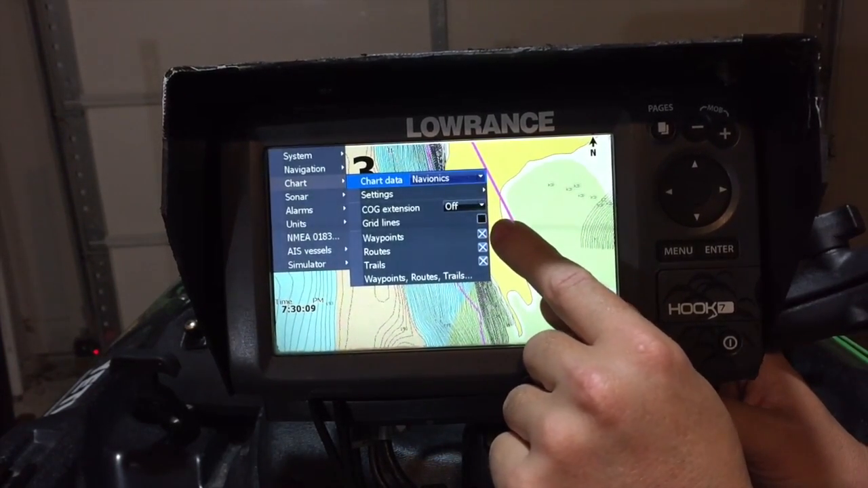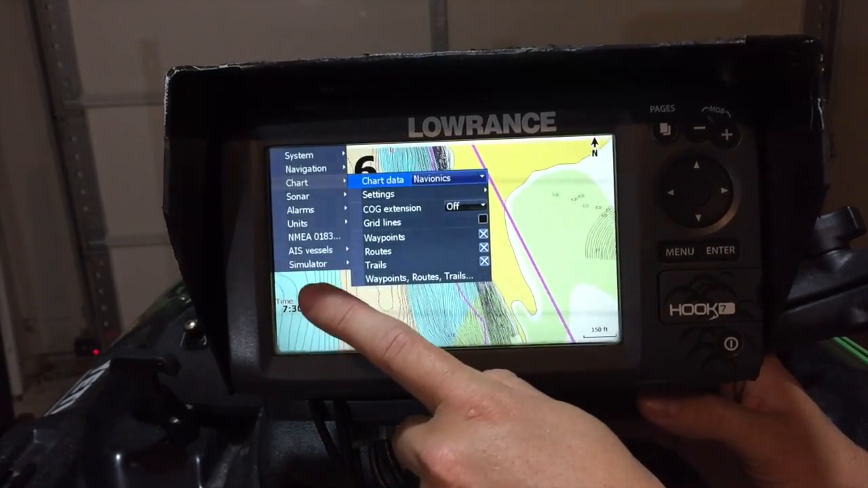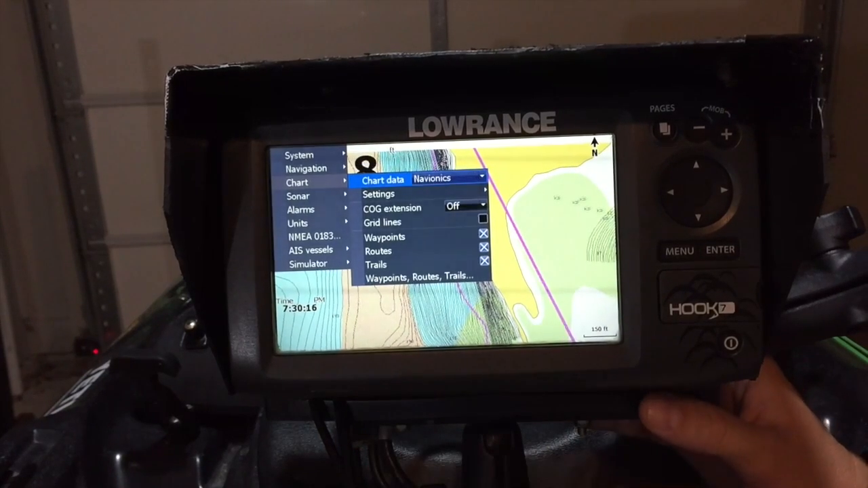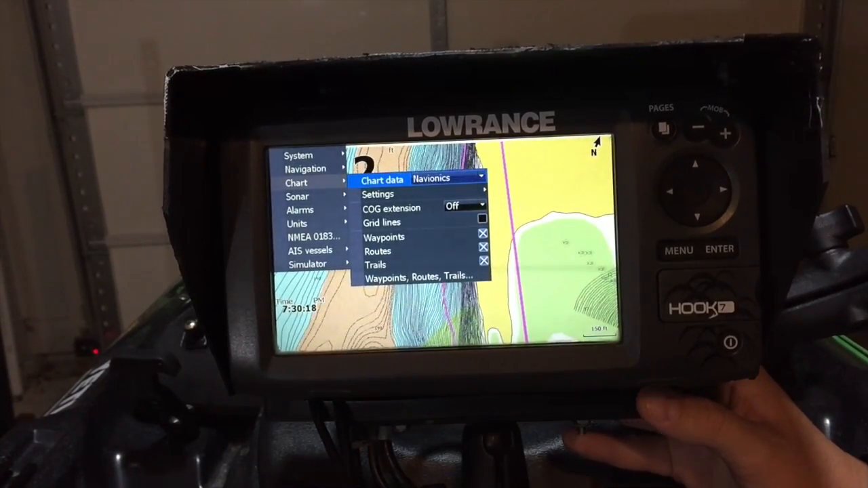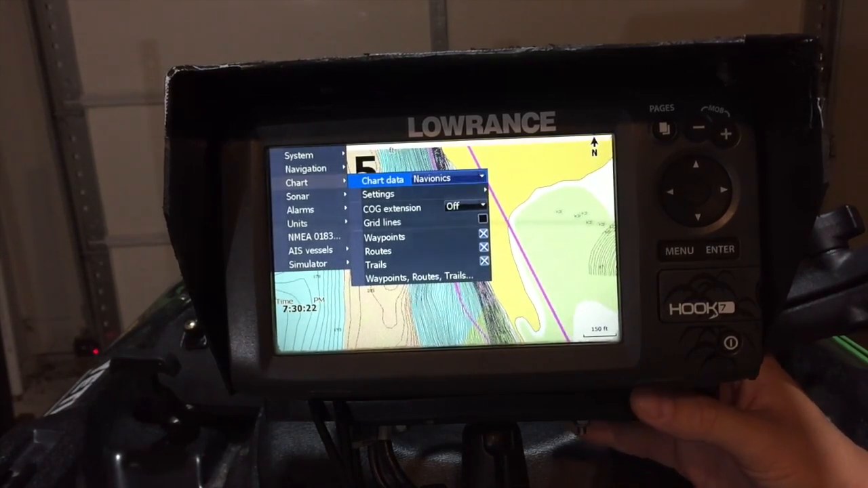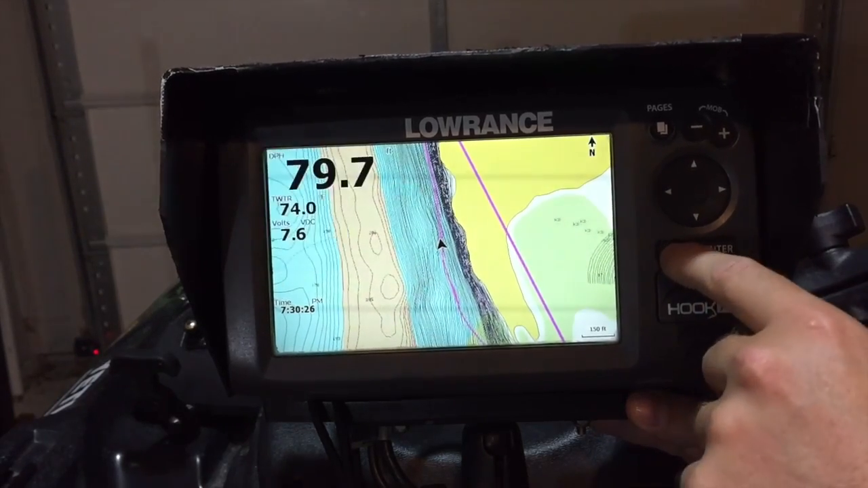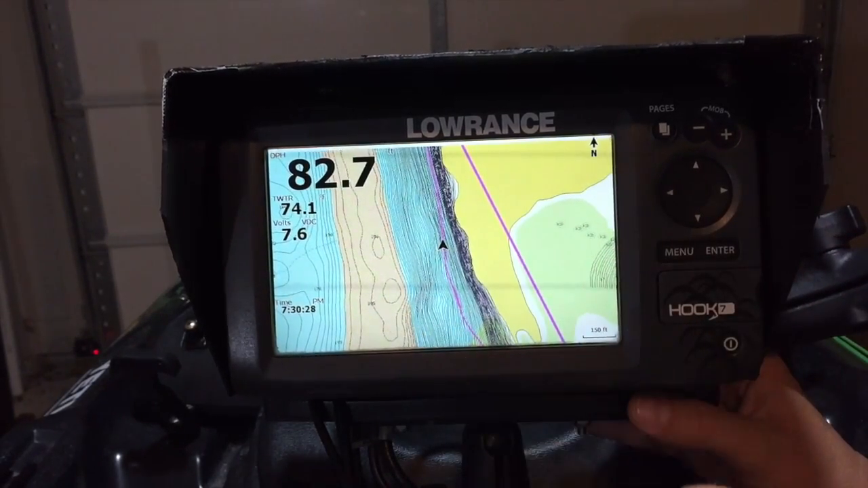And then I also have the option of turning on my grid lines, meaning I see my longitude and latitude on the screen. I don't prefer that. It adds a lot more information to the screen, and this is only a 7-inch screen. By hitting menu again, it'll allow you to back out and go back to your menu.